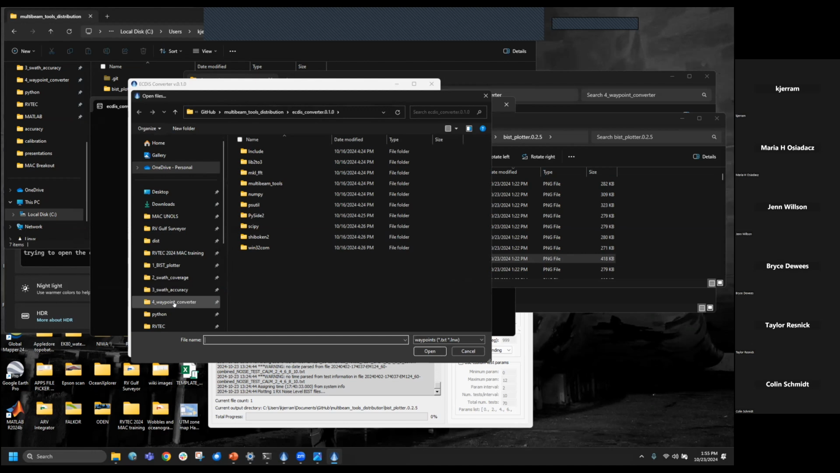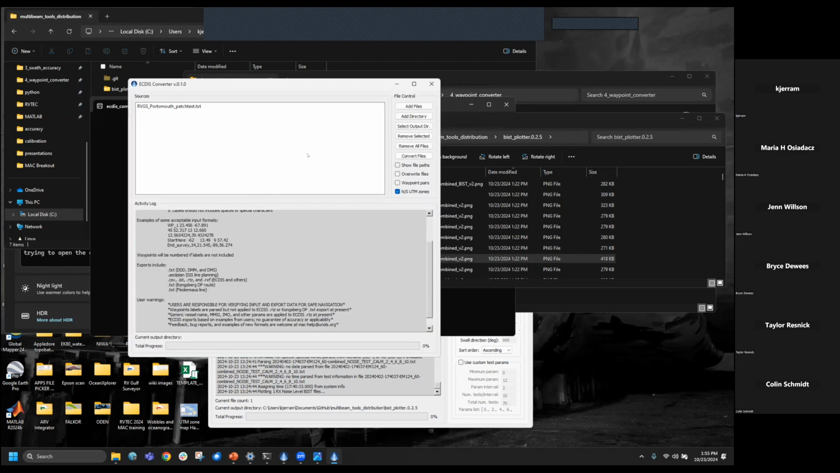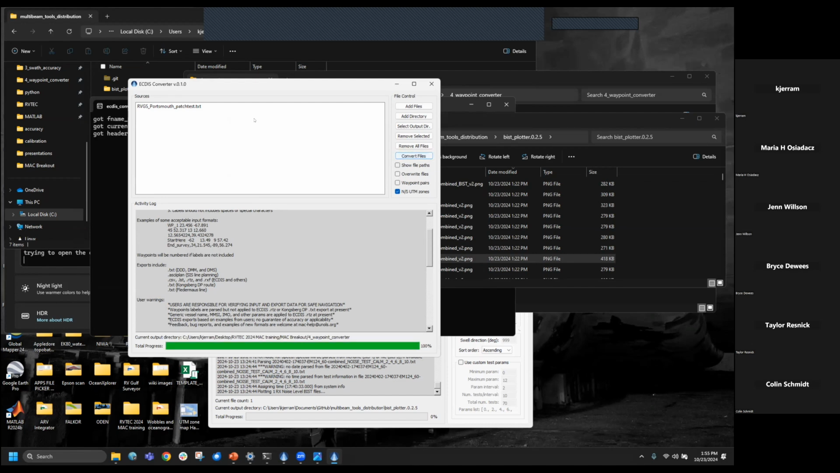But here we have, for instance, if you just dump in some lat long points, it's just a text file with lat long. You can choose whatever delimiter you want. You can have labels if you want in there, and then just say, let's see, I'm going to select my output directory. Yeah, that's good. Convert these. Oh, I got to select it. Convert this.